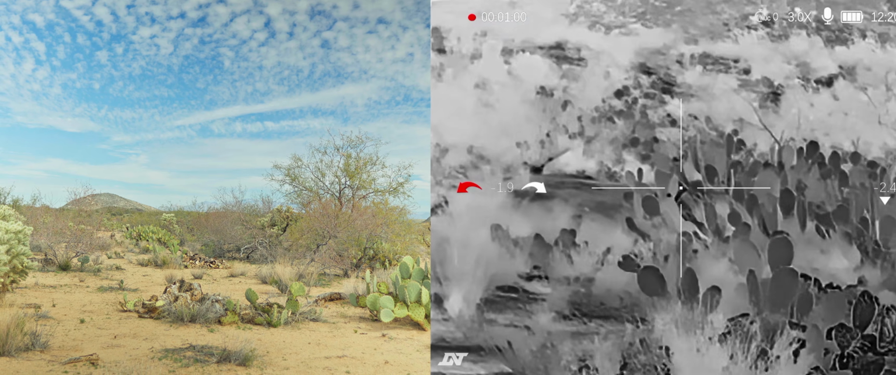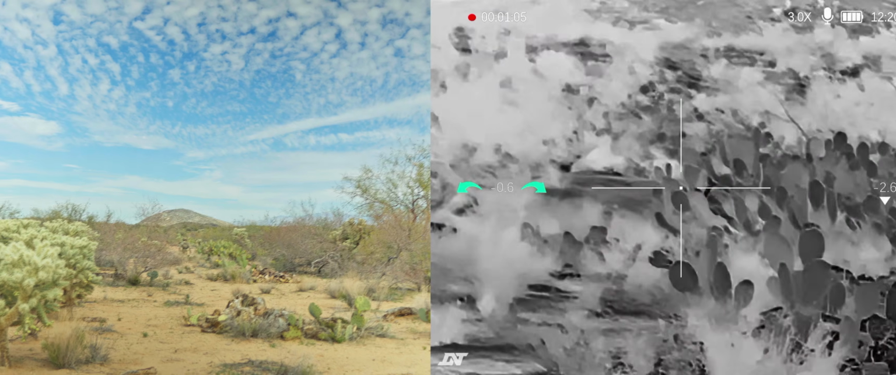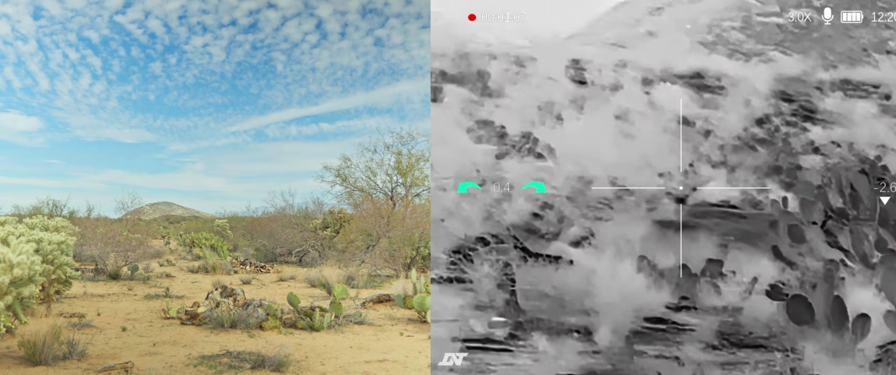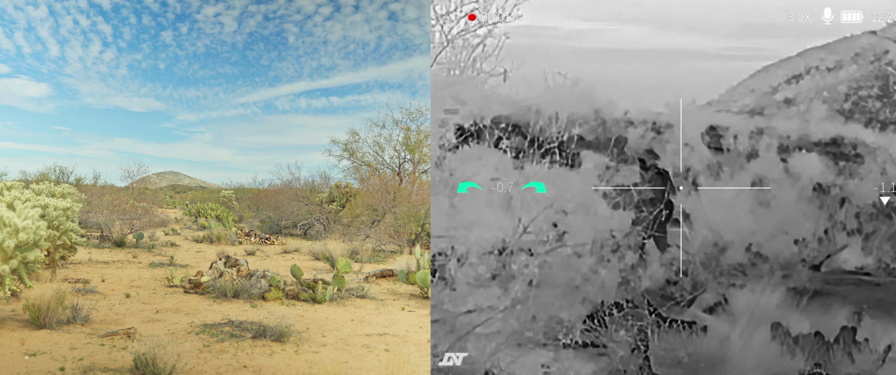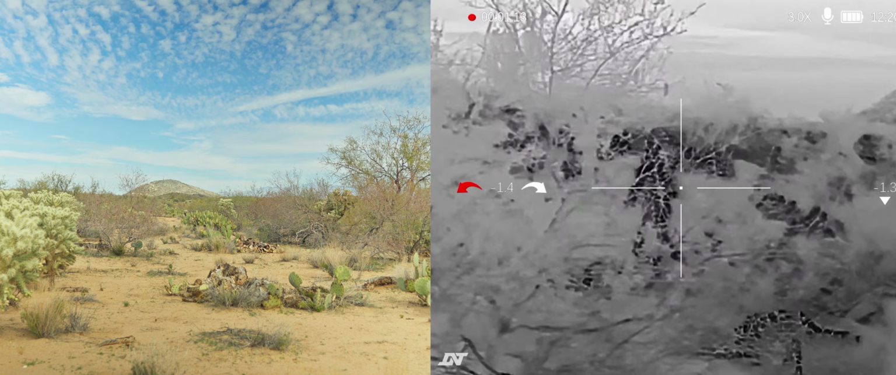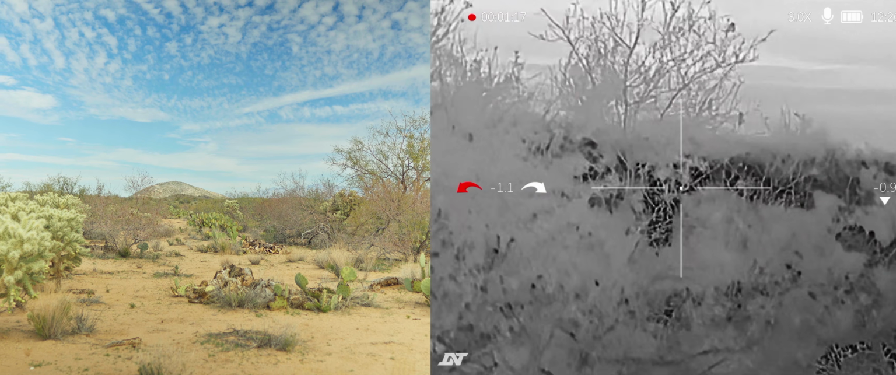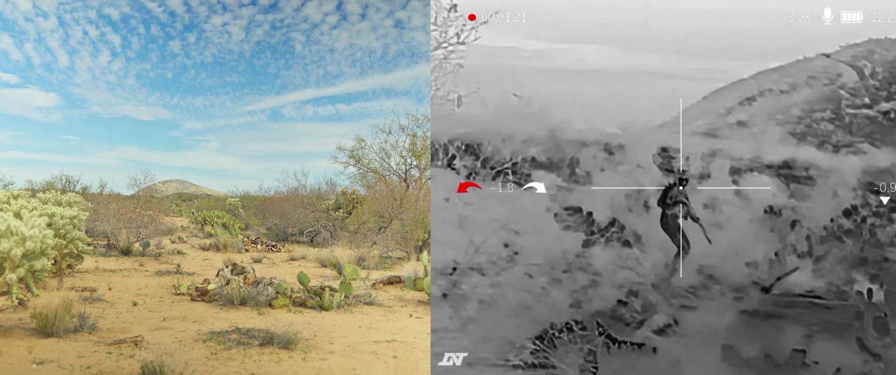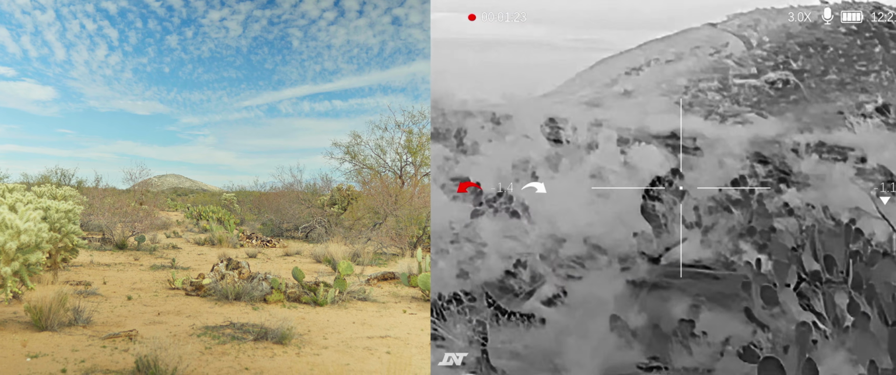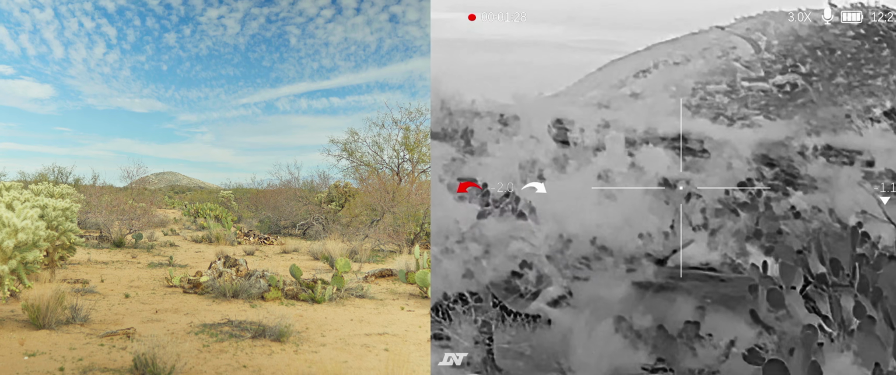But one thing to note is that PPE like body armor and helmets really help because they contain materials that do a good job at not letting heat absorb into them, such as the ballistic helmet and plates. And obviously you're gonna see the contrast of those things there. But this is a pretty good baseline. It really can show you what a person looks like under thermal in the middle of the desert.